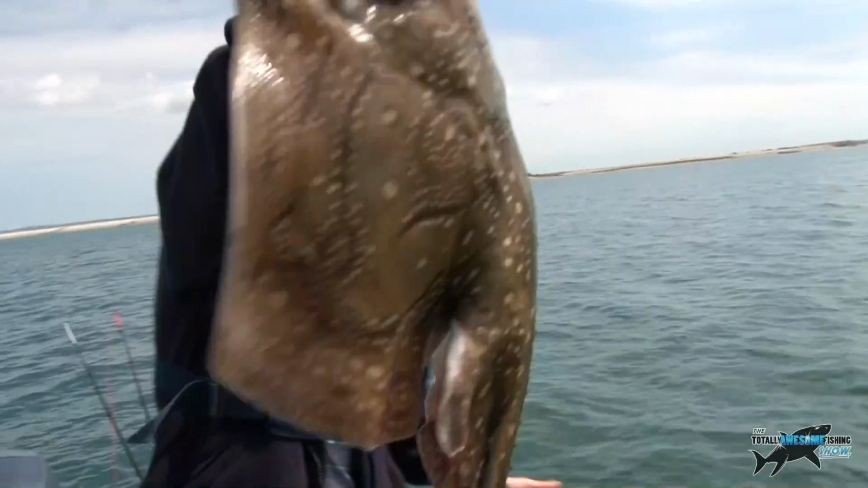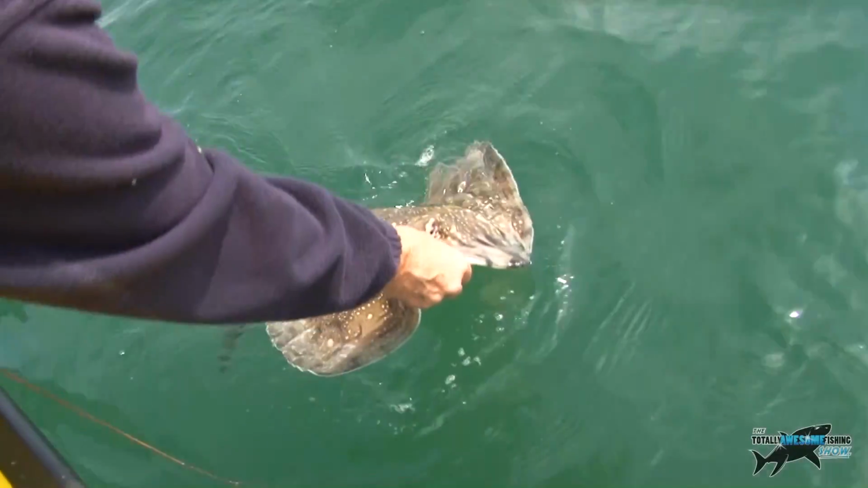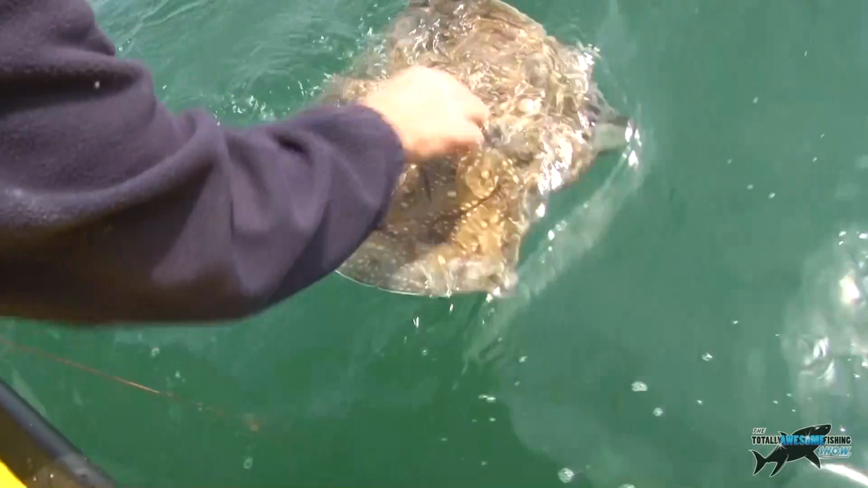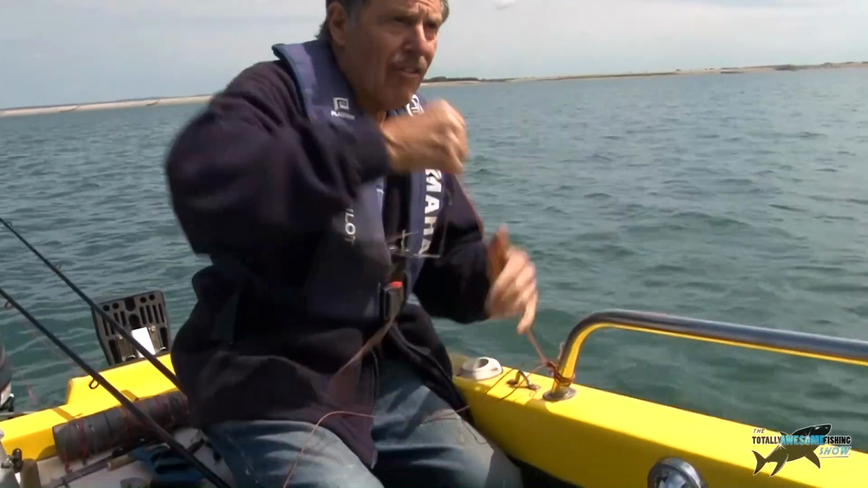Let's get it back over in the water. And there, beautiful markings on these undulates. Just get him pointed head down and away he goes. What I want to do, because that happens so fast, is just show you what I've done here.